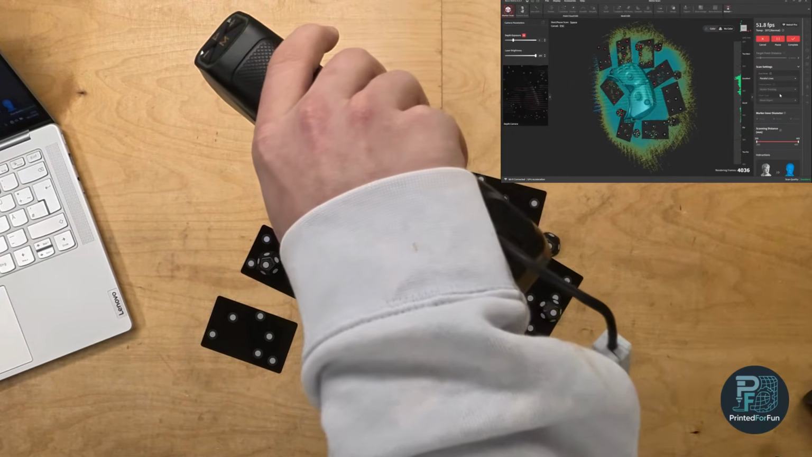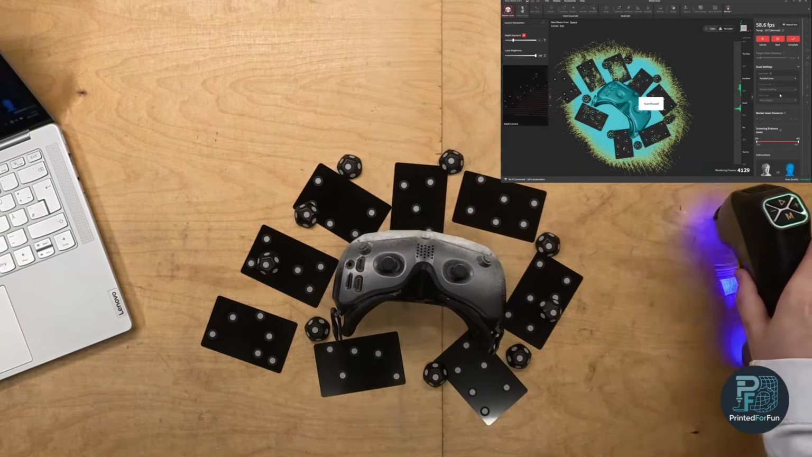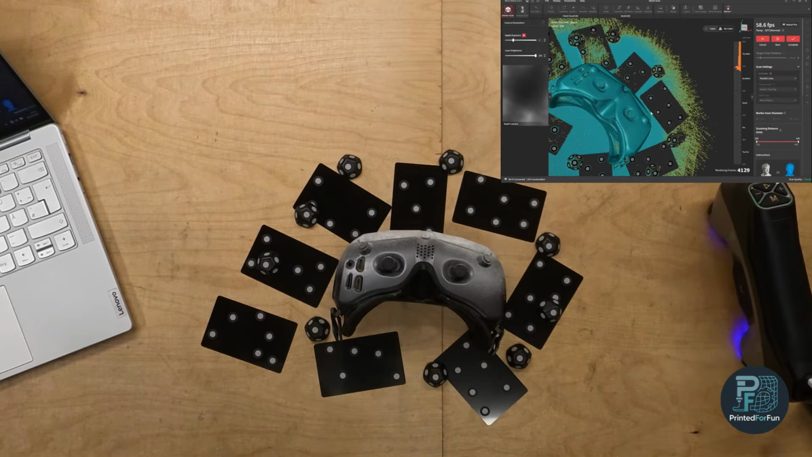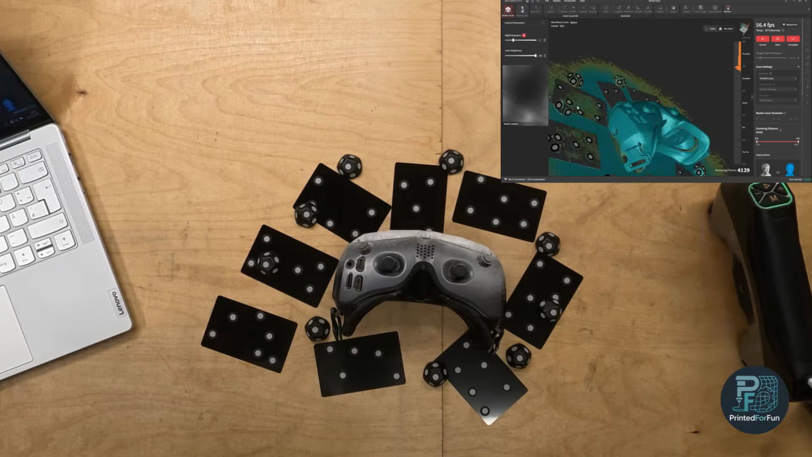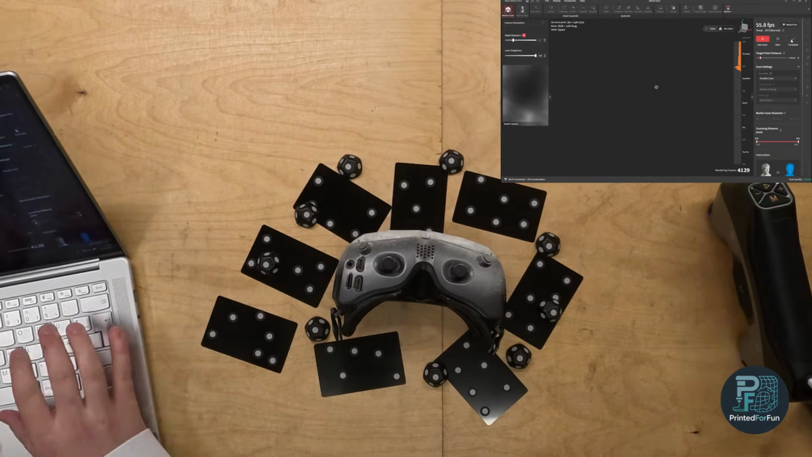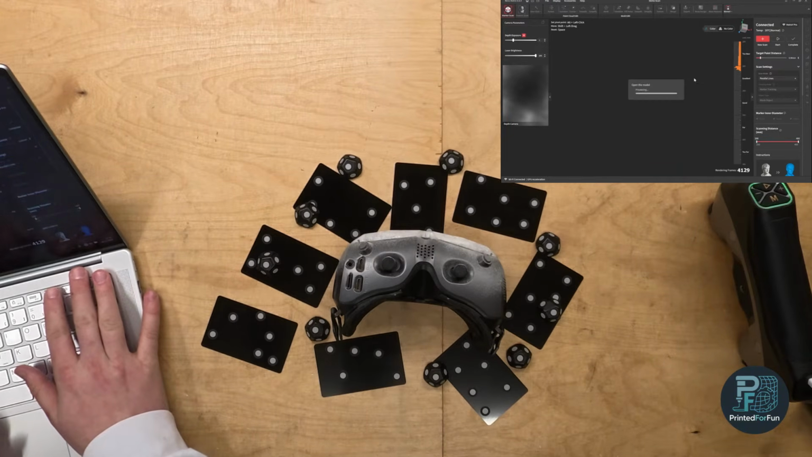So maybe here a bit on the top. Now we can also pause, and while pausing we can have a look at the preview to search for any missing spots. But this looks good. So we can simply complete the scan, and now I'll go into the post-processing.